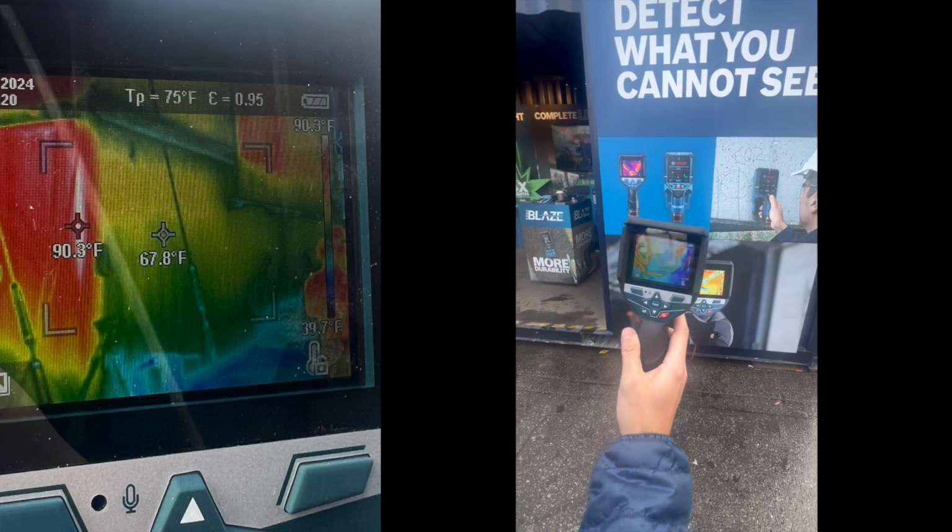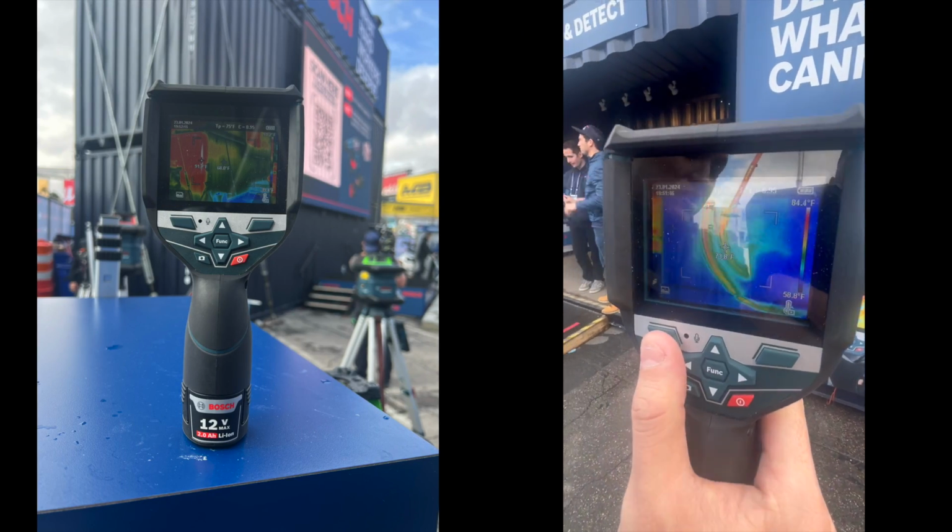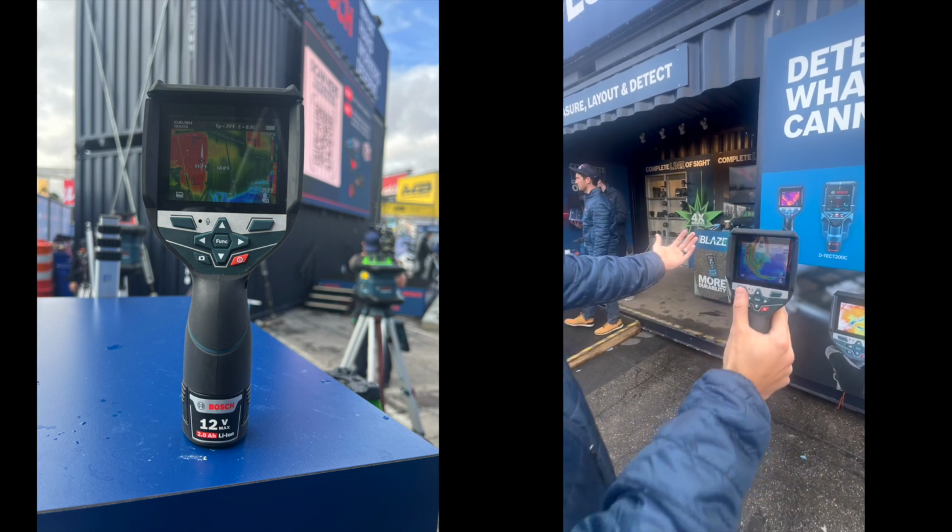Okay. The other really nice feature here is you can do voice memos. You obviously can't write while you're taking a thermal image, so you can do a voice memo and upload that with your image to all your files.